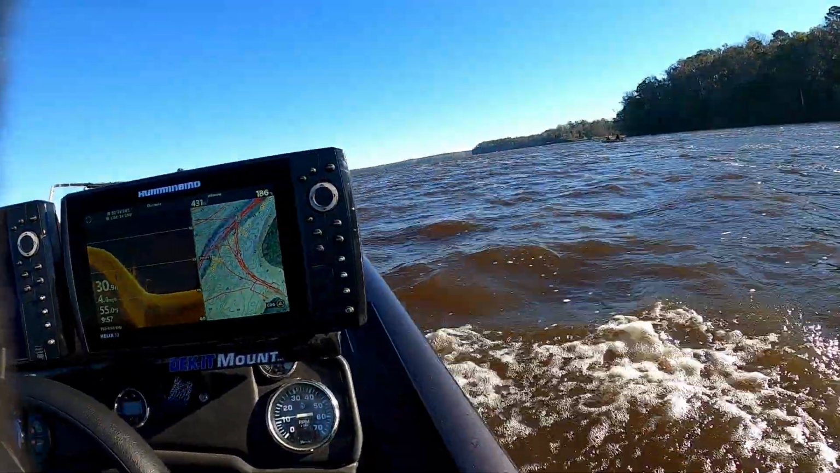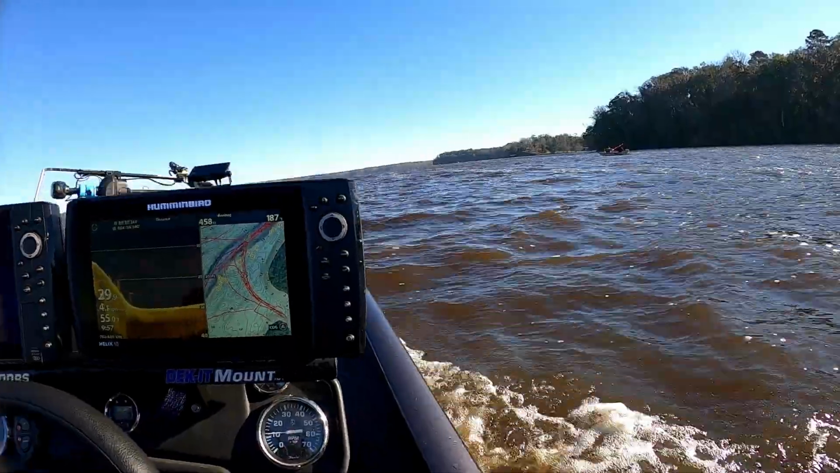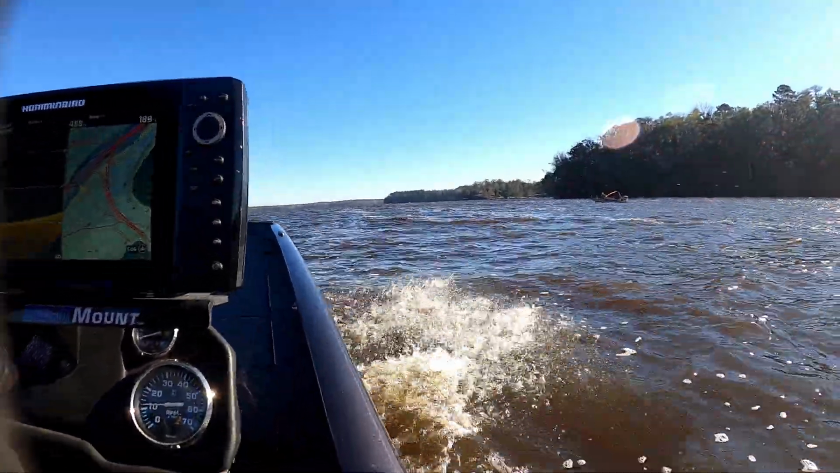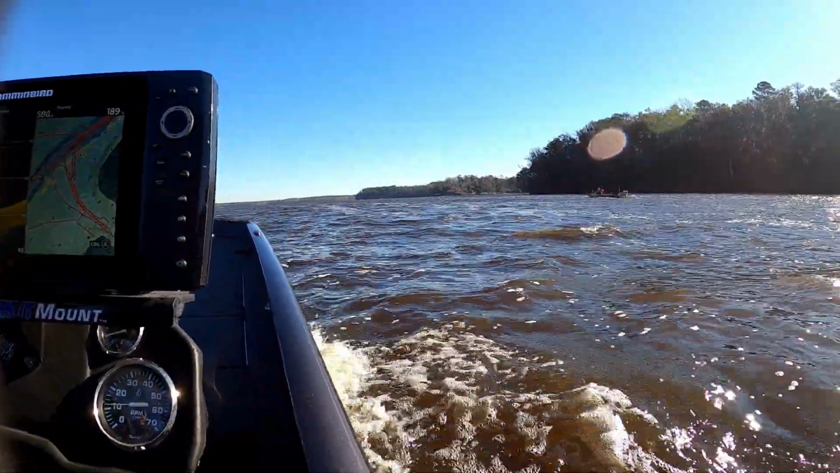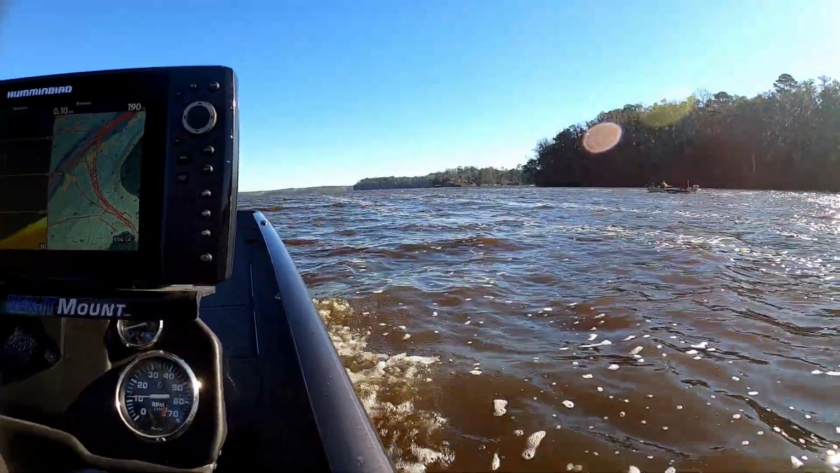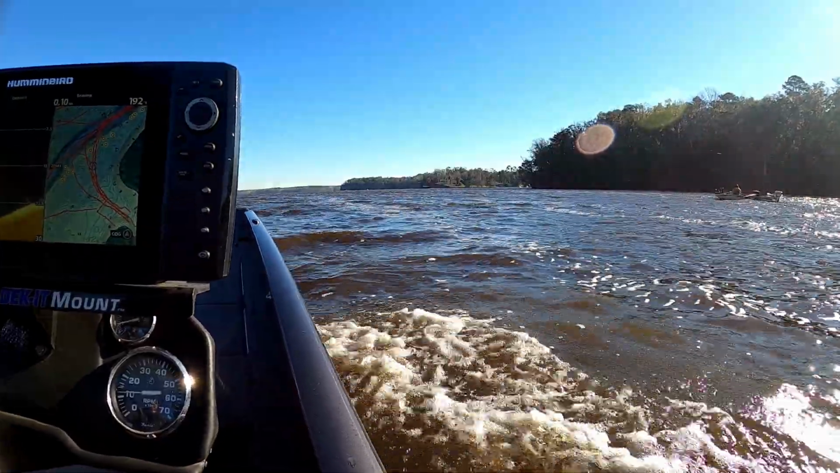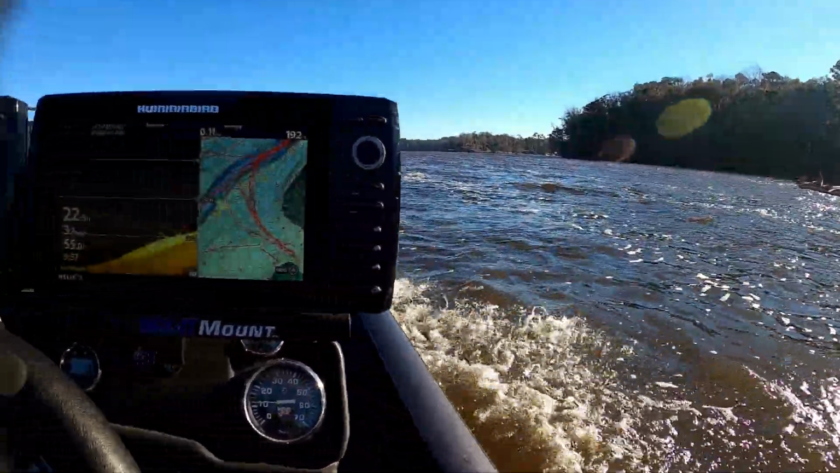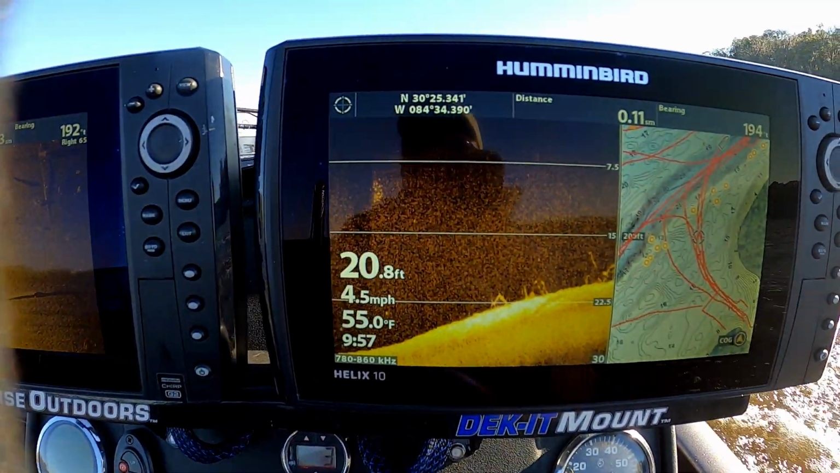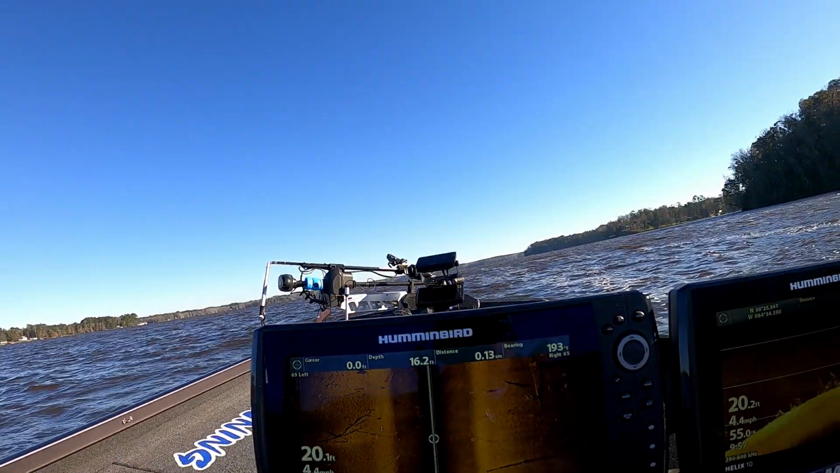All right, guys. I don't know about you guys, but I should have been a weatherman, because I don't know if you can see it or not, but it is not calm out here today. They said it was going to be blowing 5 to 10. It's blowing more like 10 to 15 right now. We got white caps and rough water. I don't know if you can look at my screen here or not, but you can see all the mud and debris in the water. It's going to make for a pretty tough day. So let's go out here and see what we can find.